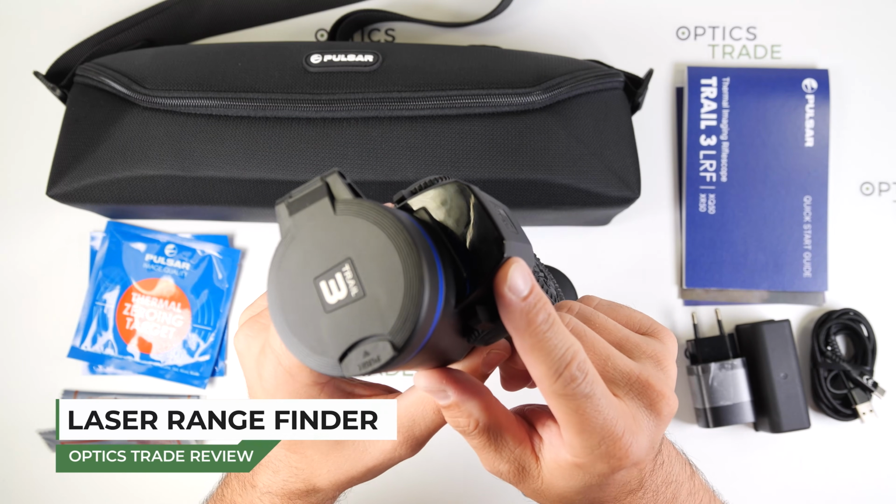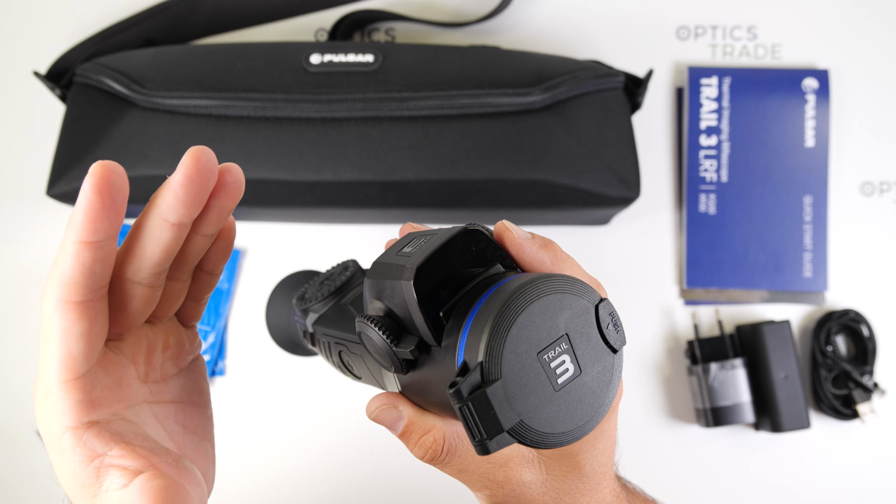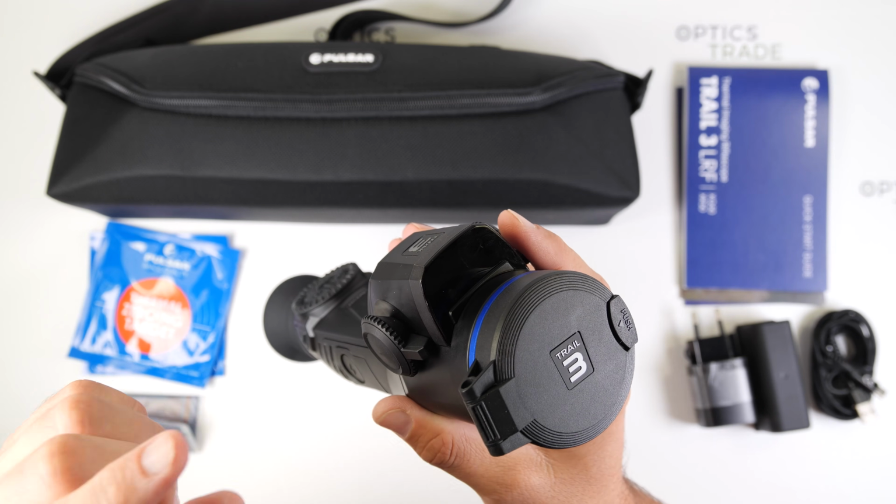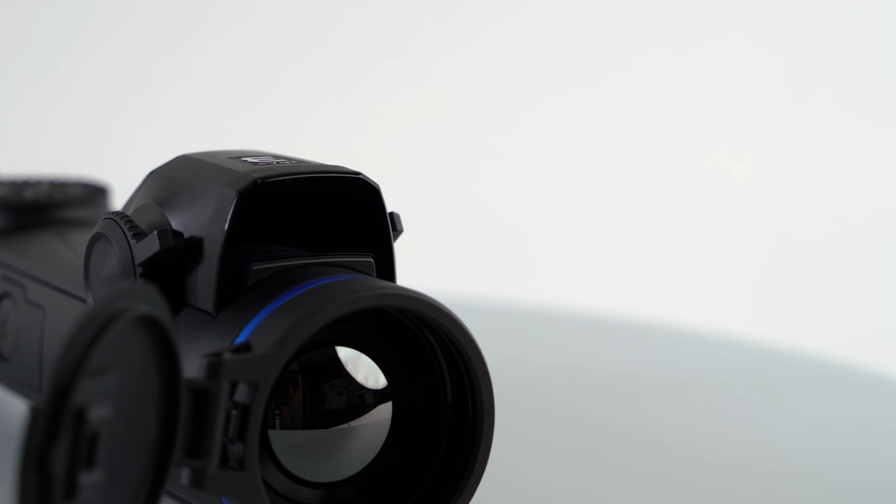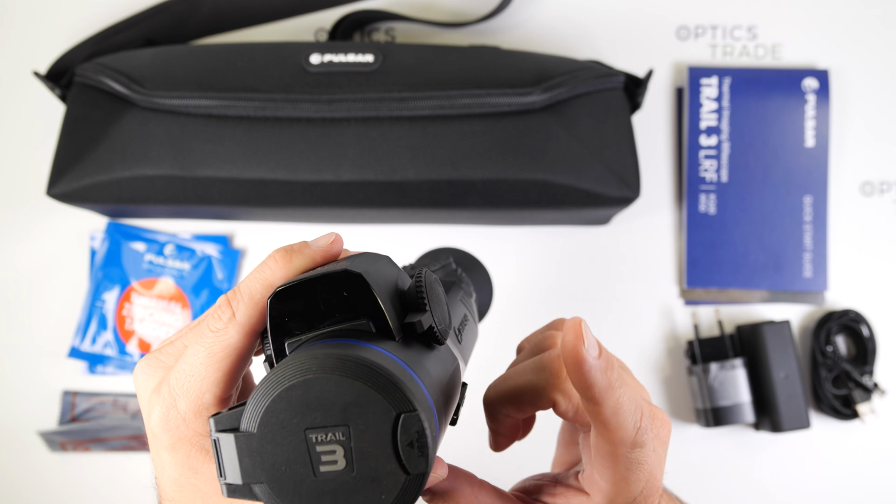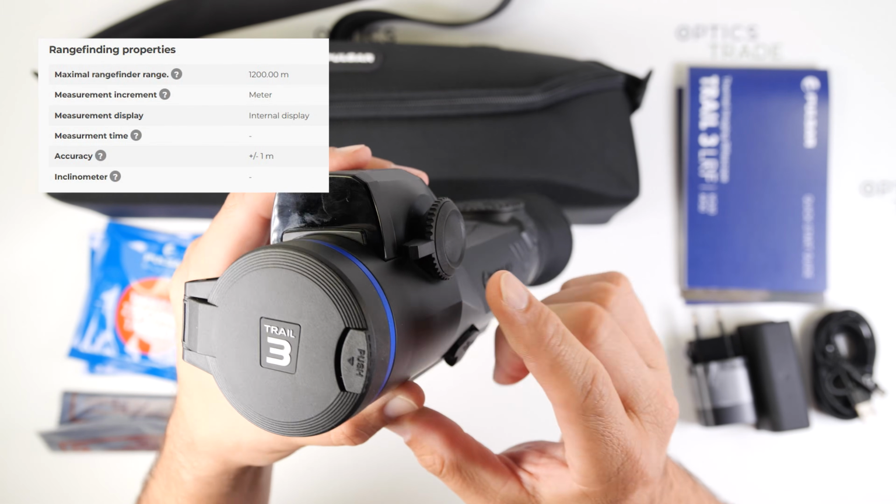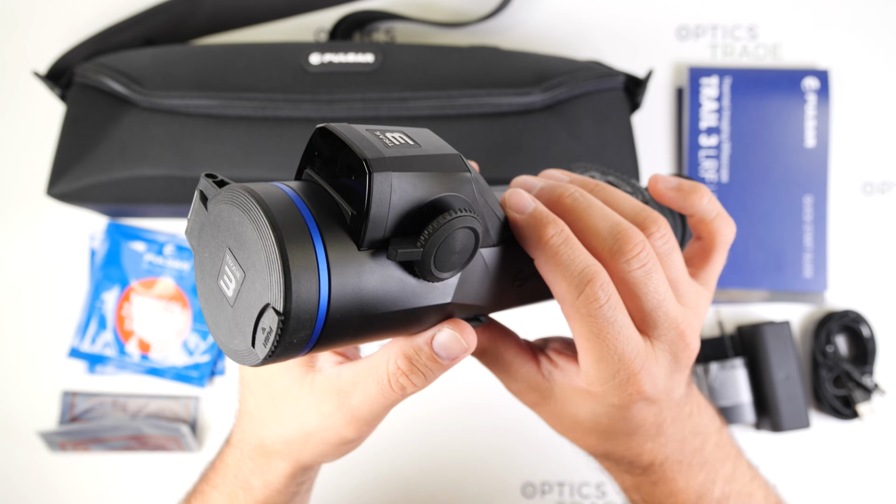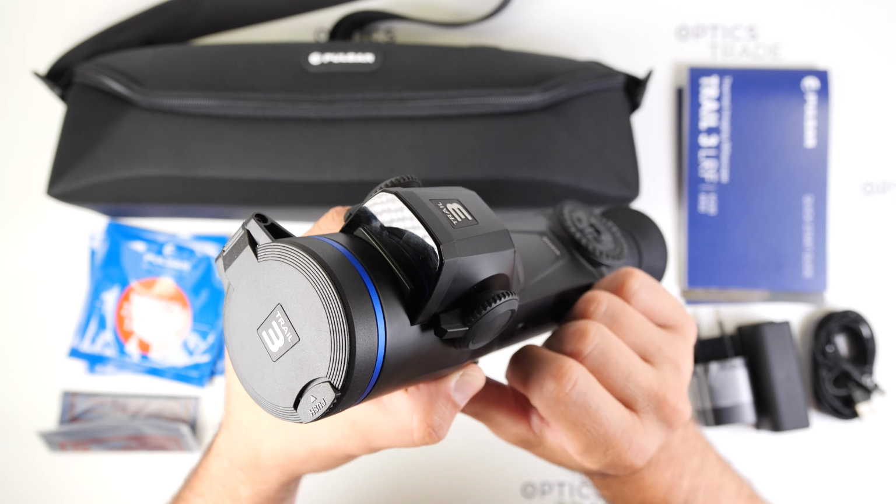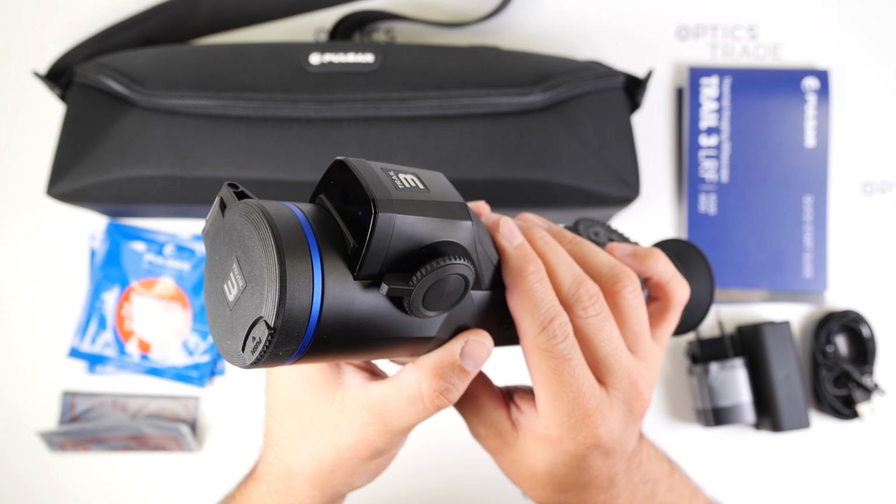Now let's move on to the laser rangefinder, one of the features that Pulsar has always done exceptionally well, and the Trail 3 is no exception. It measures distances from 5 meters all the way out to 1200 meters with an accuracy of plus or minus 1 meter. The wavelength the laser rangefinder operates at is 905 nanometers.